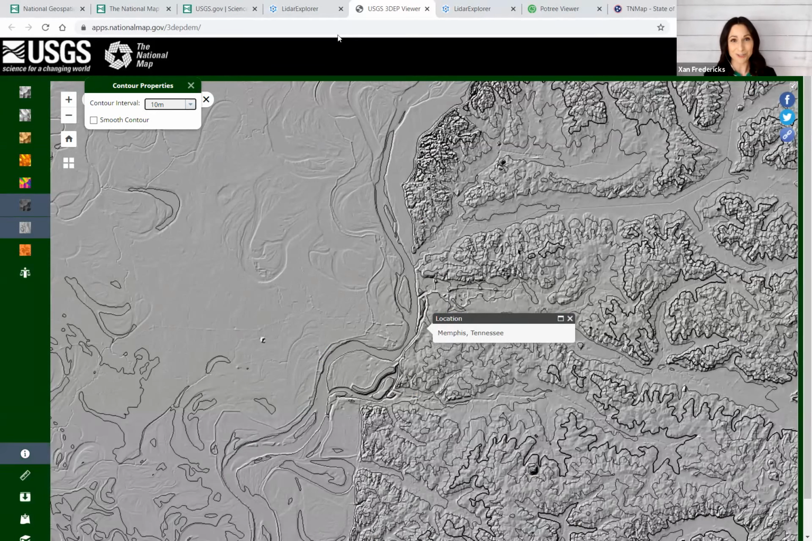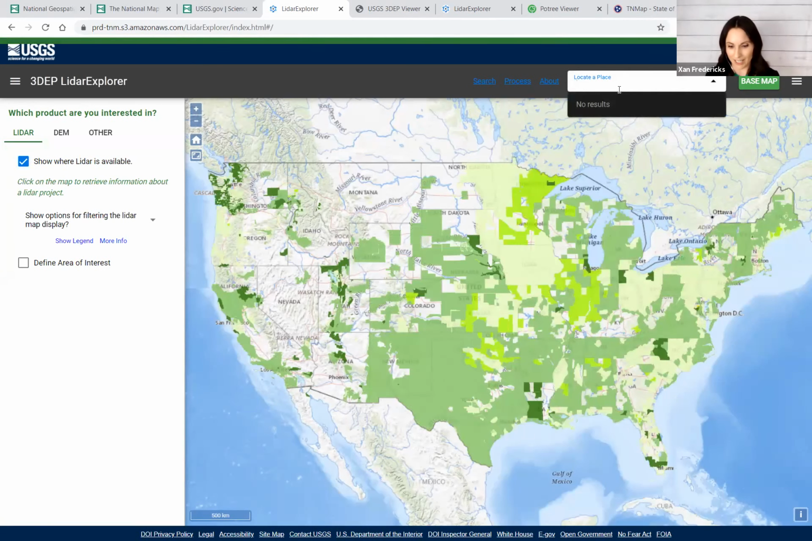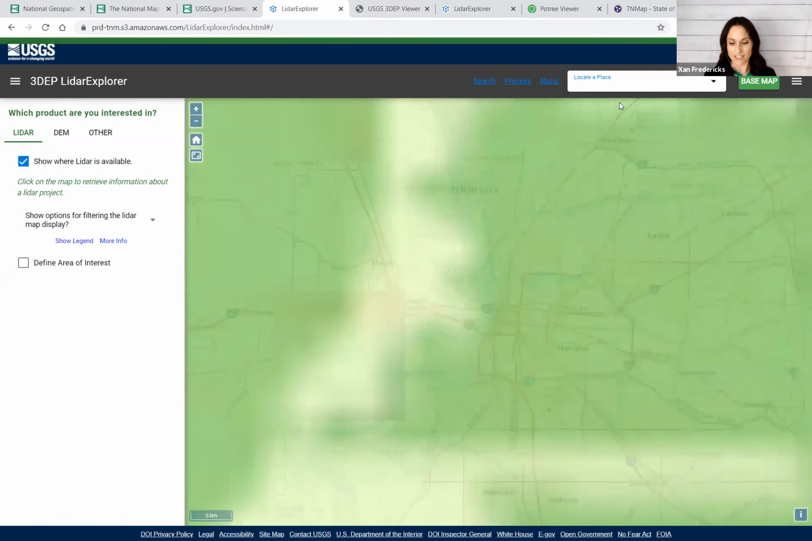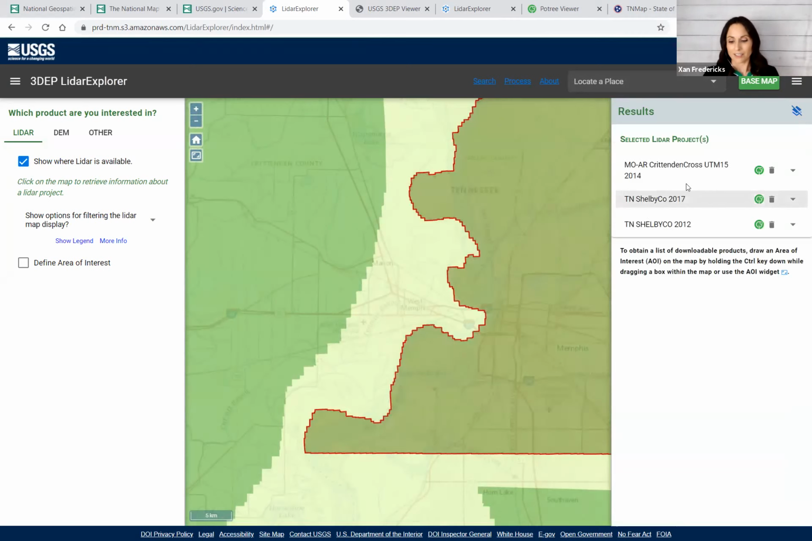But what I think is really cool is the LiDAR Explorer, if you guys haven't played with this. Say I want to see where LiDAR is available, but I really want to check out Memphis. So I'll come in here, click on Memphis. It brings me there, and I see this area and I'm going to click here. And within here, here's that Shelby County that George was talking about. And by clicking on this green icon, I can visualize this data in 3D.